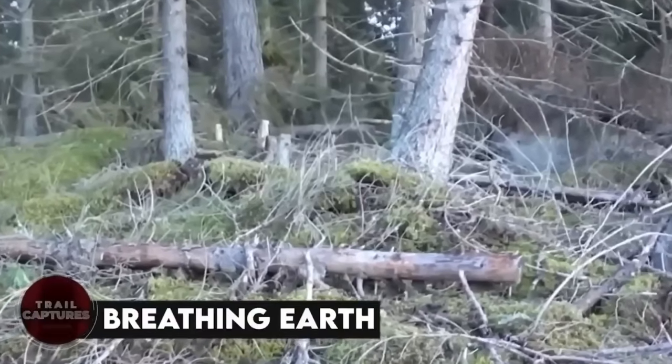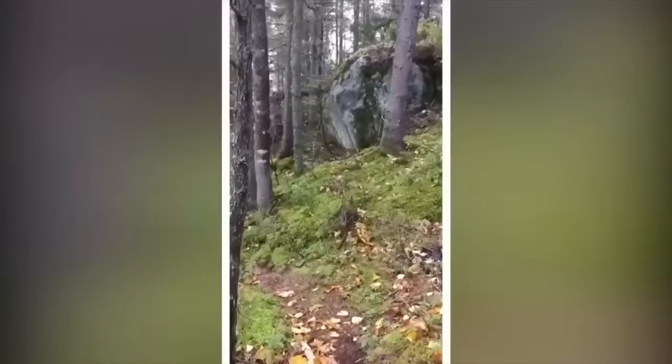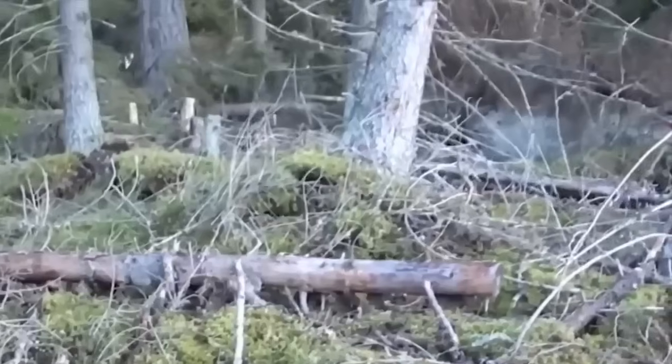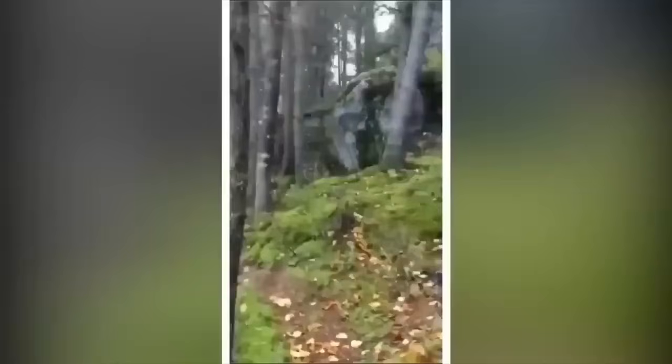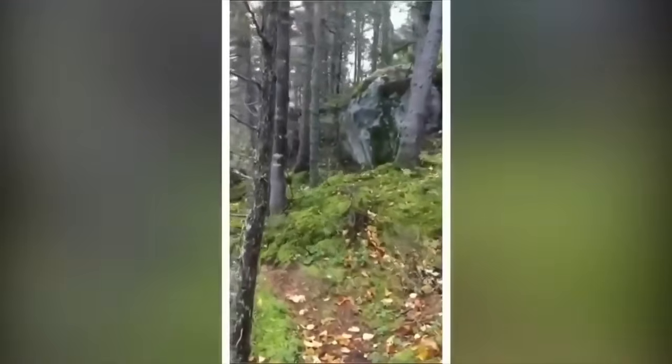Breathing Earth. So there's this really weird thing that a camera caught in the forest. It looked like the earth was moving up and down, almost like it was taking a break from spinning and going around the sun. People call it the breathing earth because it's like the ground is breathing.